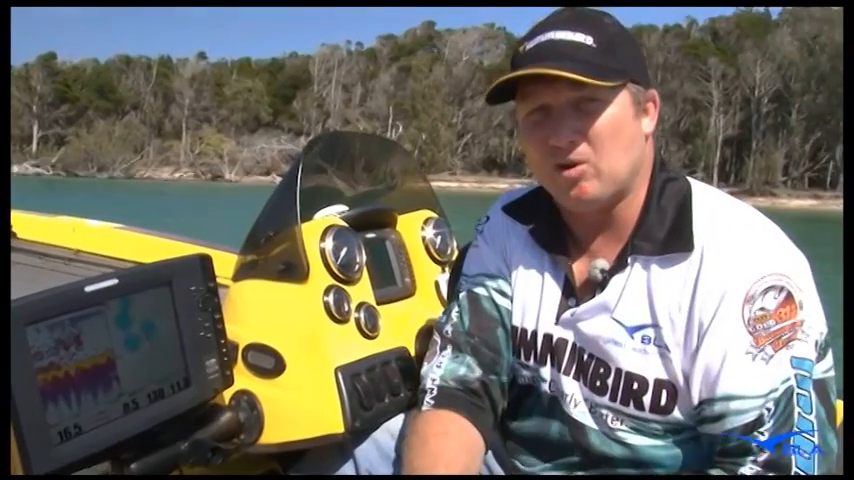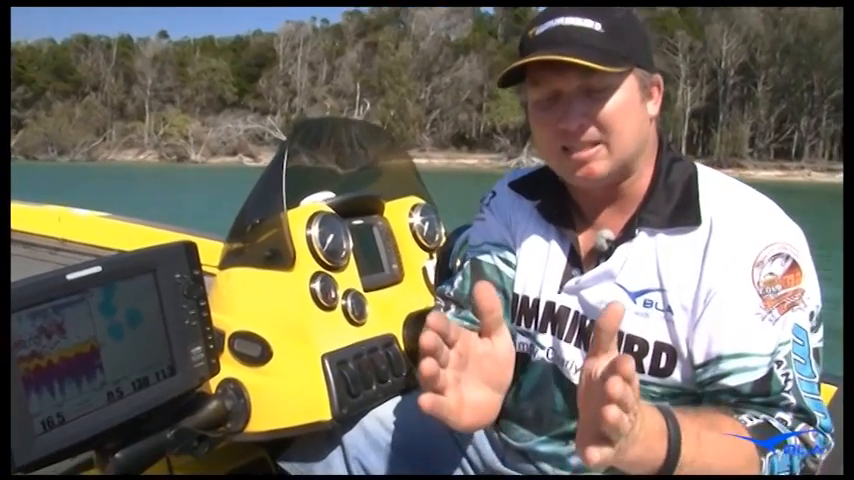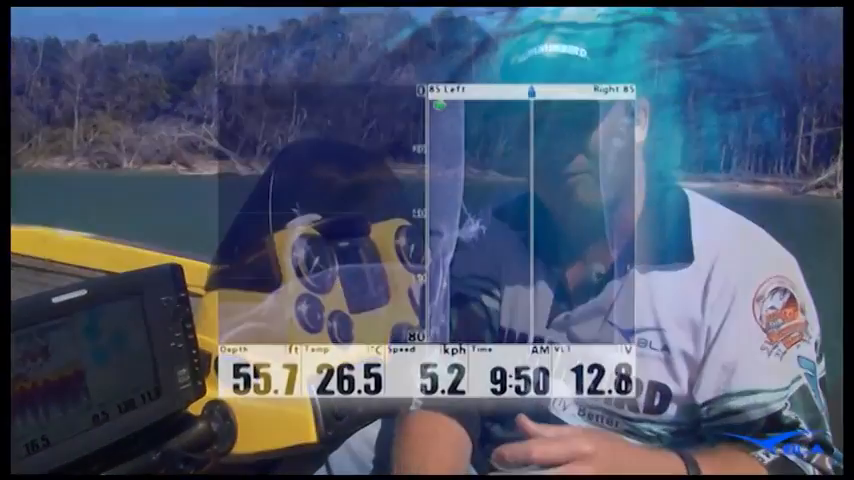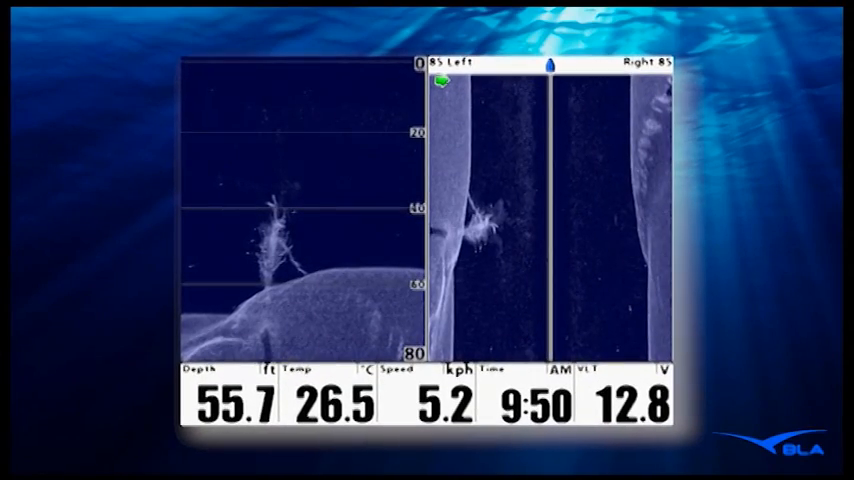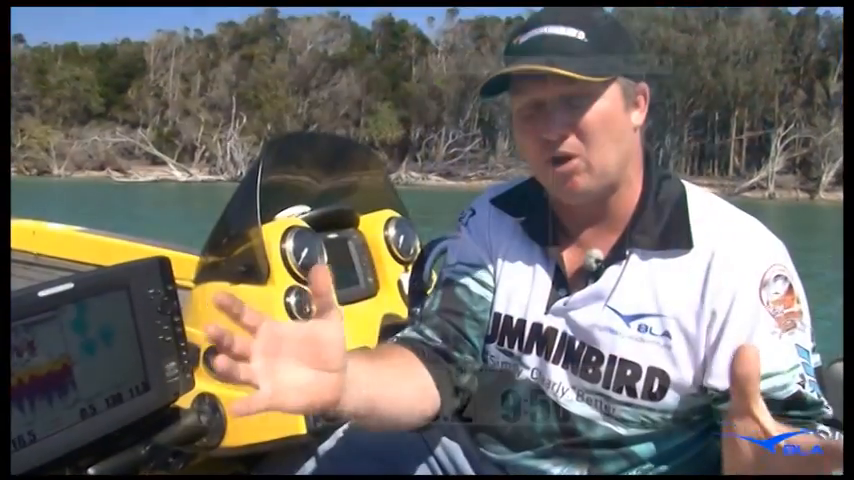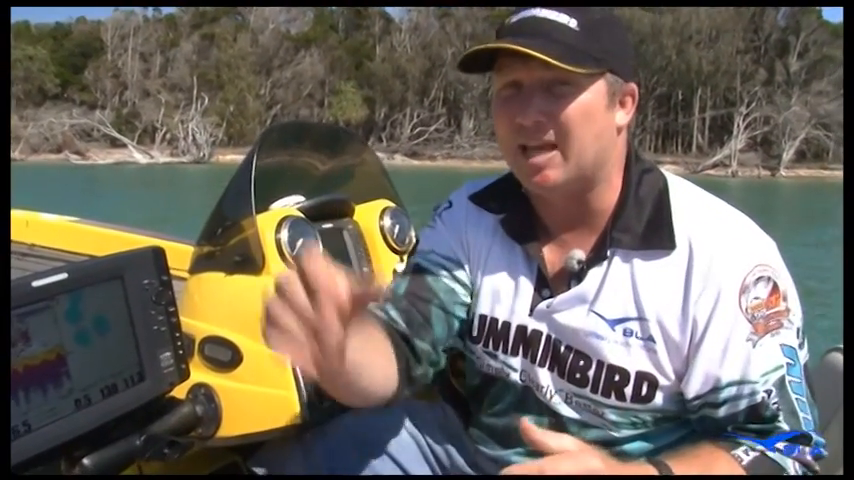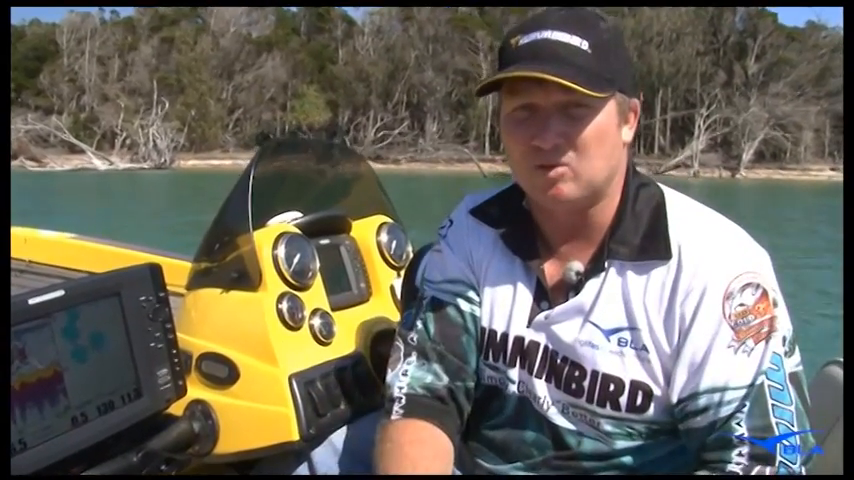I've got a great screenshot here of one I took down in Glenmorton Dam a couple of years ago. It's a down imaging shot of a tree in about 55 foot of water, and you can pick up 6 bass sitting around that tree. Whereas on a normal sonar, because you're getting a return back from a wide area, it wouldn't have showed those bass separate from the tree, so I probably would have kept going. So that down imaging is great for separating fish from structure.